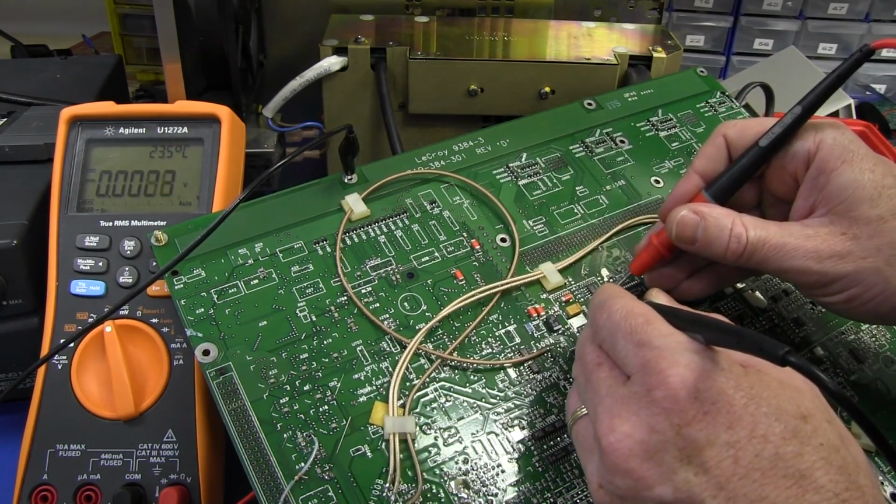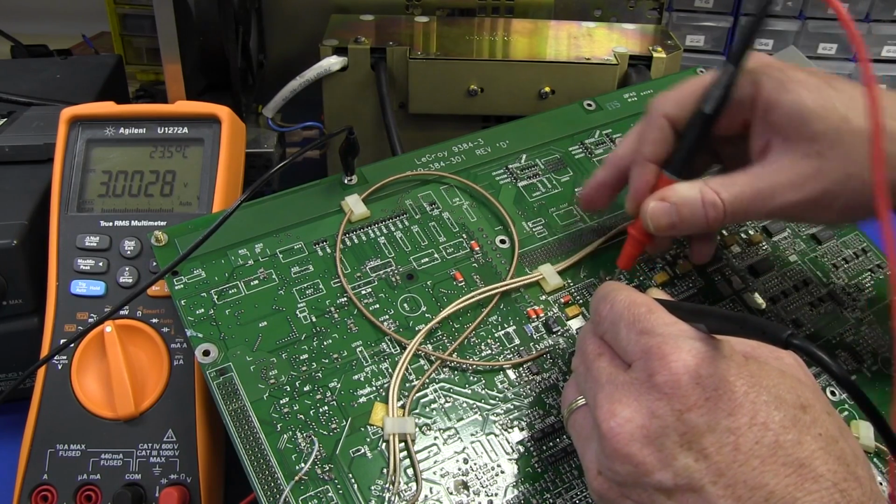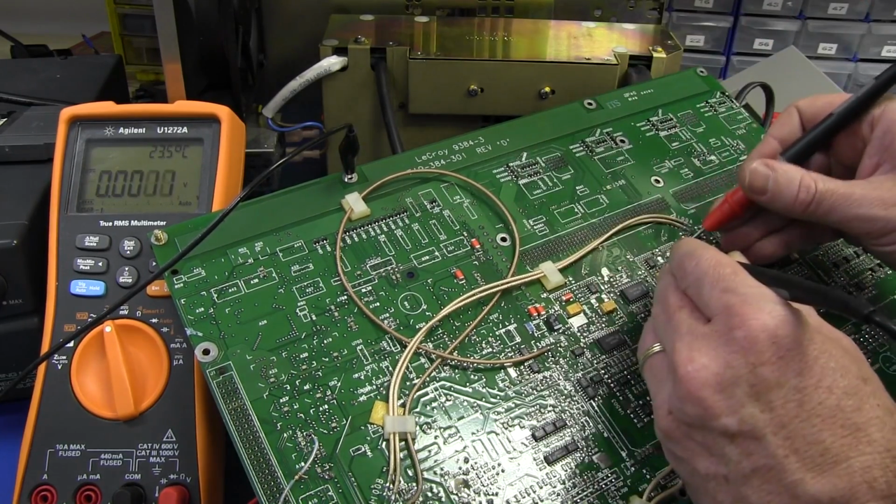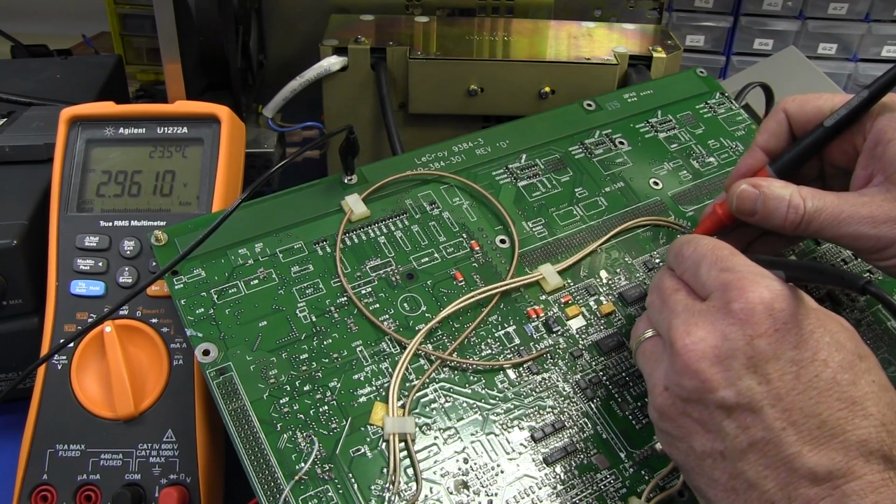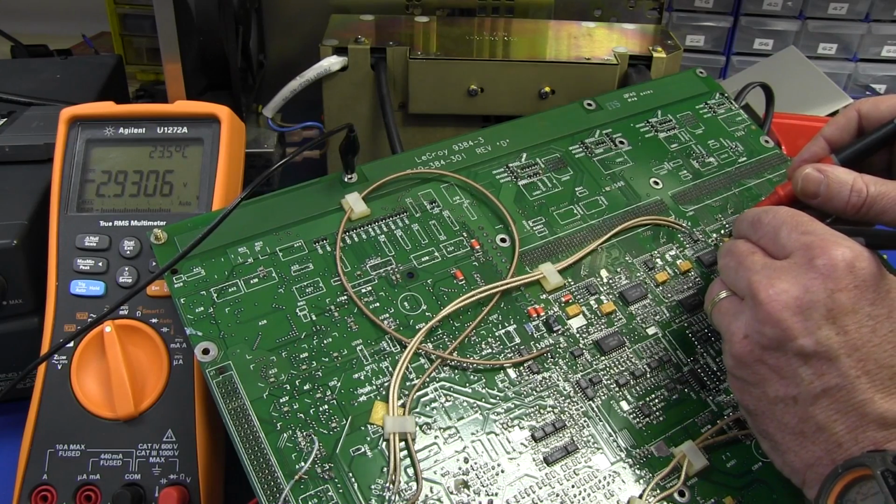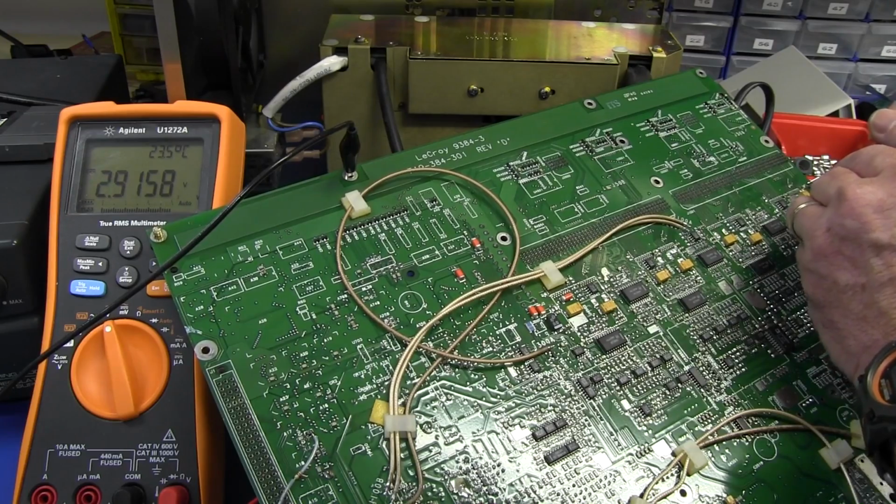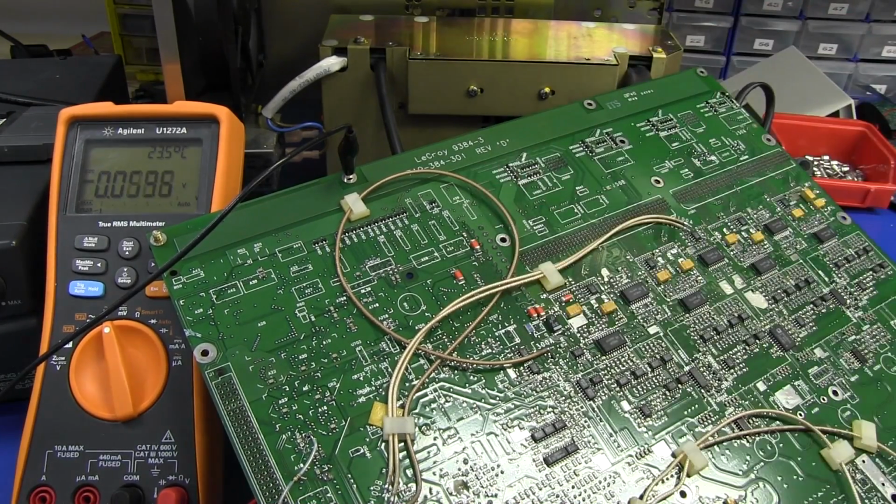And then let's go to our cap over here. Bang, it's dropped a bit. You'd expect that just due to the plane resistance. Then we'd expect it to drop a bit more. There we go, 2.96. As we go to this ASIC over here, 2.93. There you go. It is dropping as you progress across the plane like that.